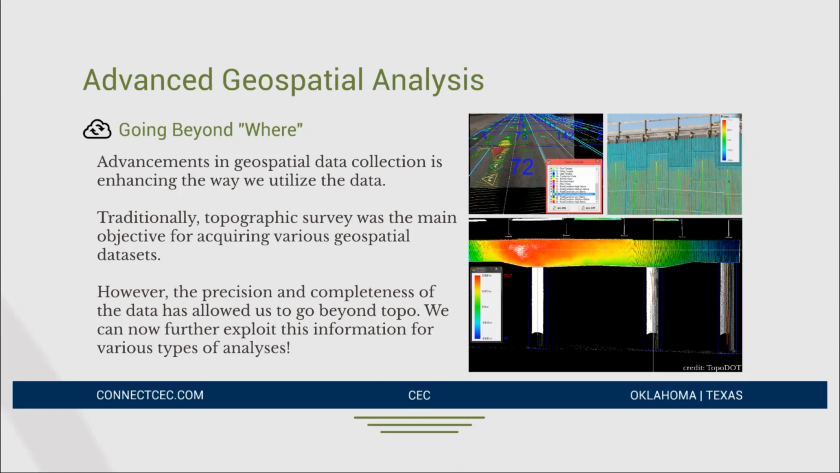So the next thing that I want to jump into is going beyond the where. Okay, we've talked about LiDAR platforms. Now let's talk about the data that it collects. Let's talk about point clouds. So I mentioned at the top of the presentation, we're really graduating in the field from not just mapping something and saying what it is and where it is.